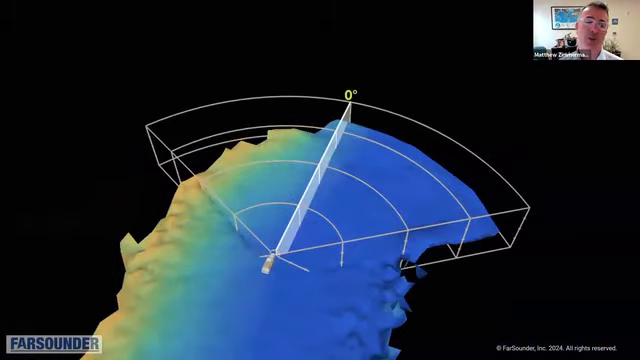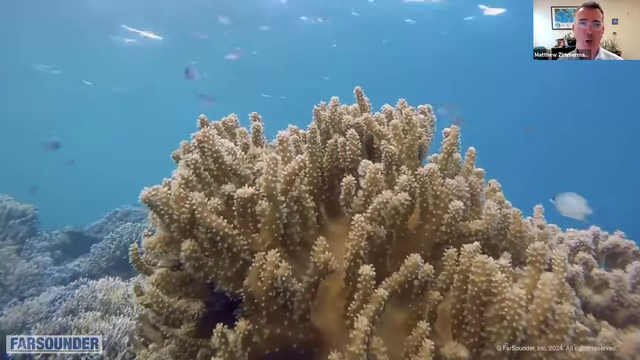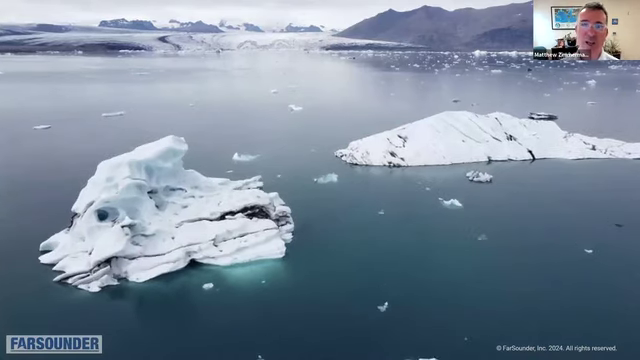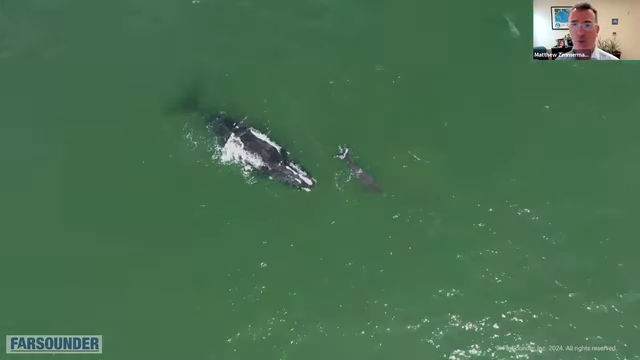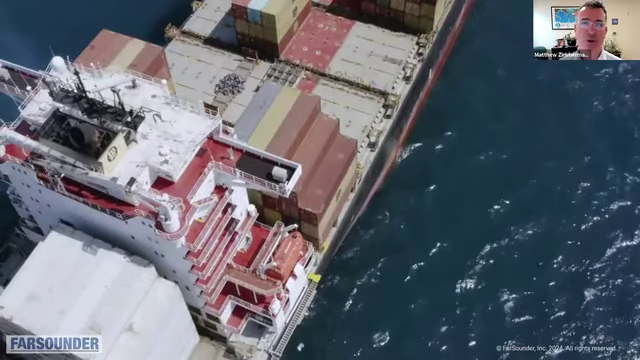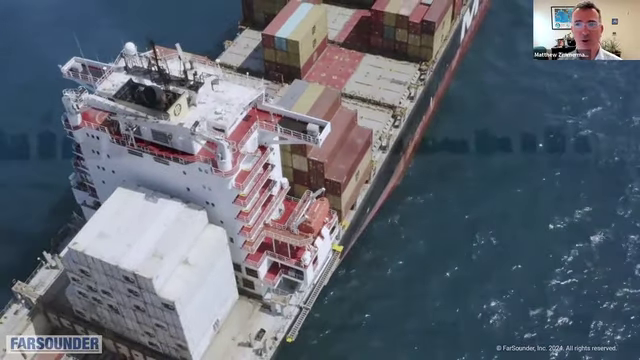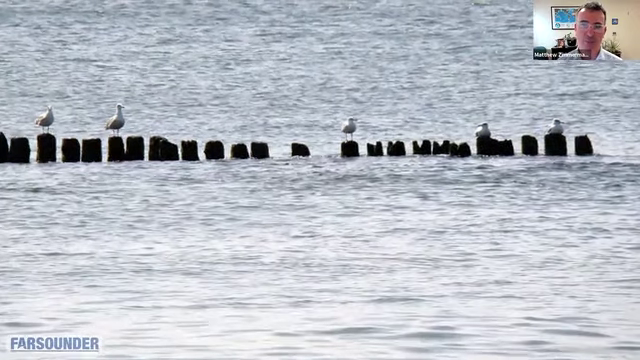Our customers are using these all over the world to avoid a wide range of hazards, things like coral rocks and sea bottoms, ice when navigating in polar areas, large whales, rocky pinnacles, shipping containers when they fall overboard from cargo vessels, and other unknown obstacles that are just at or below the sea surface.